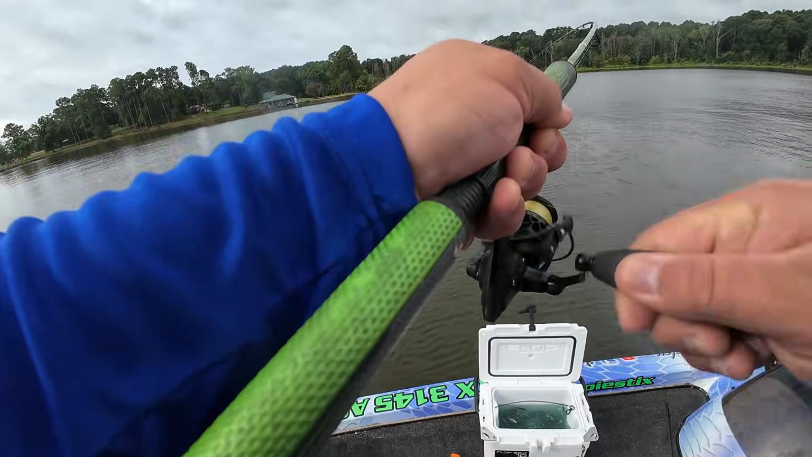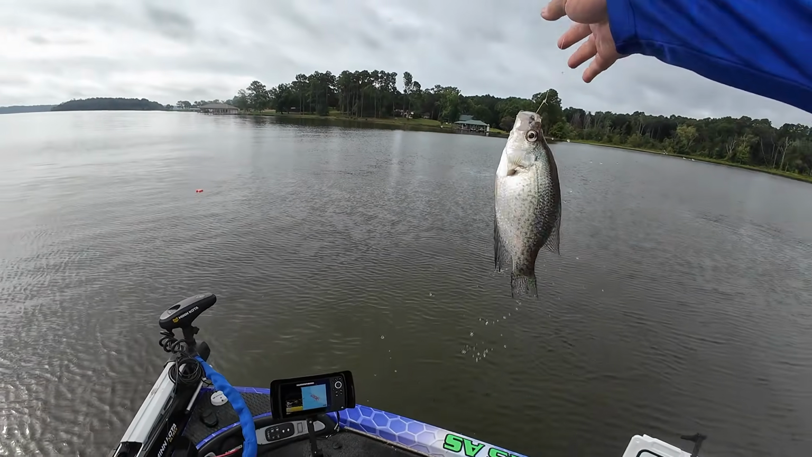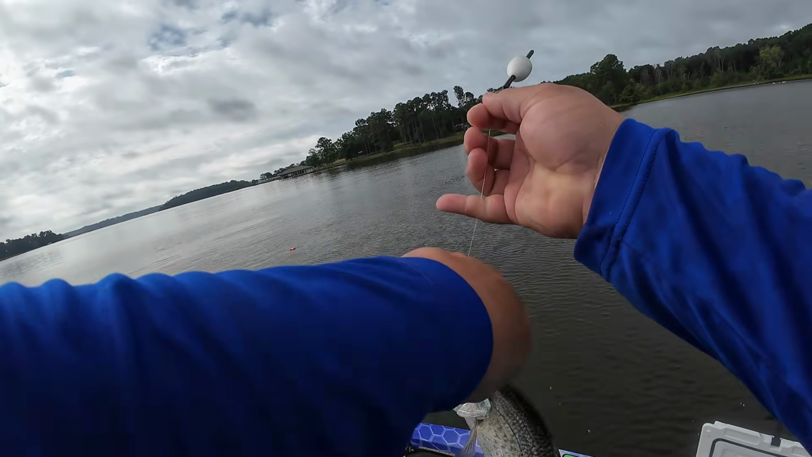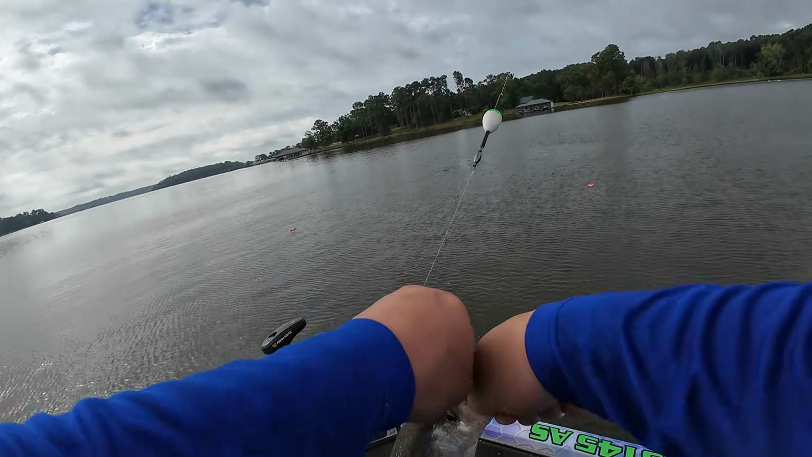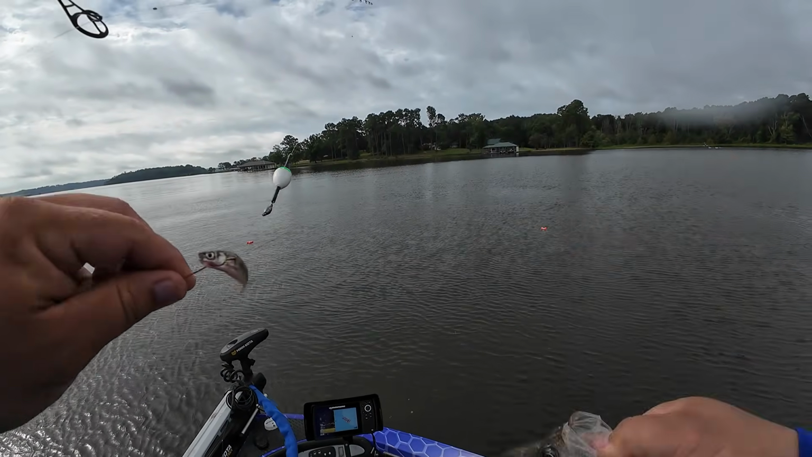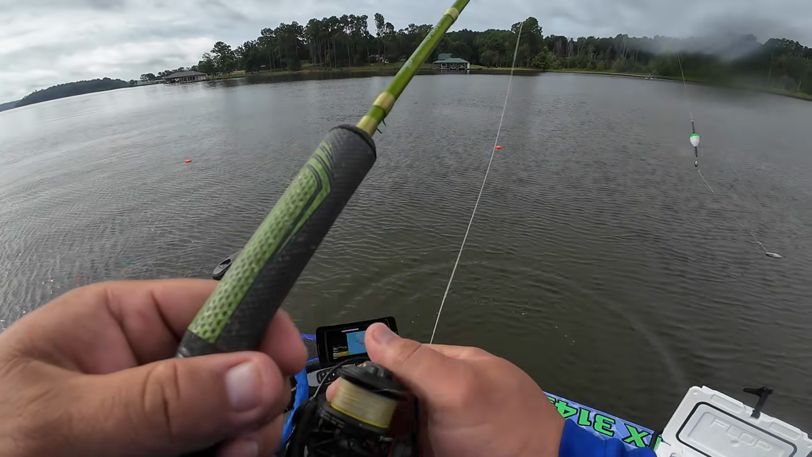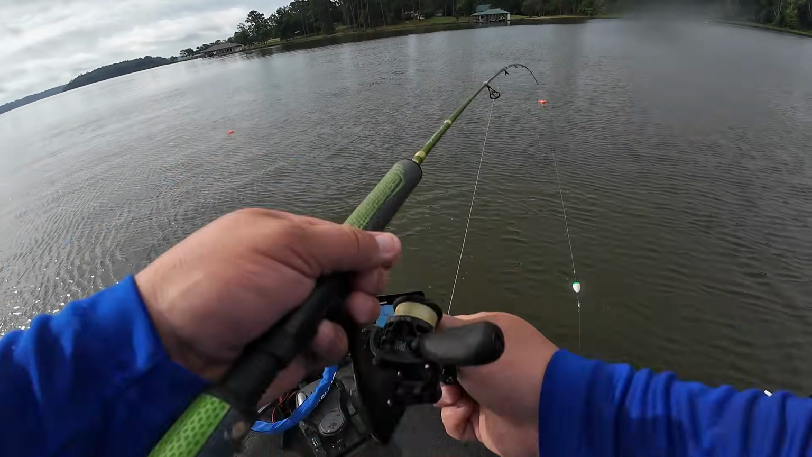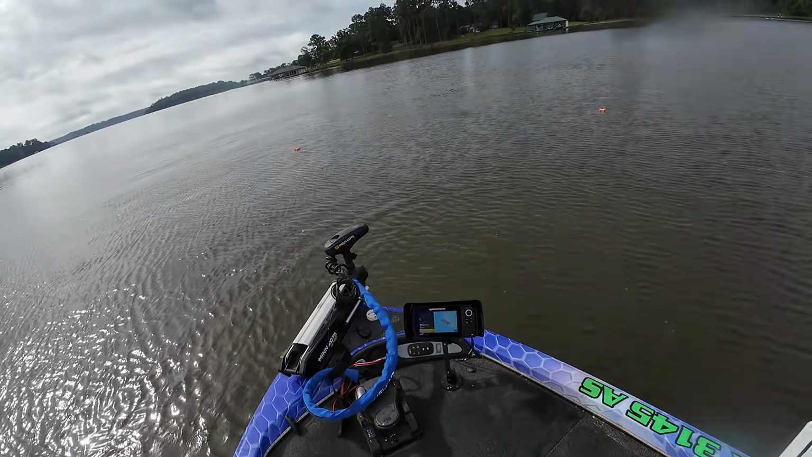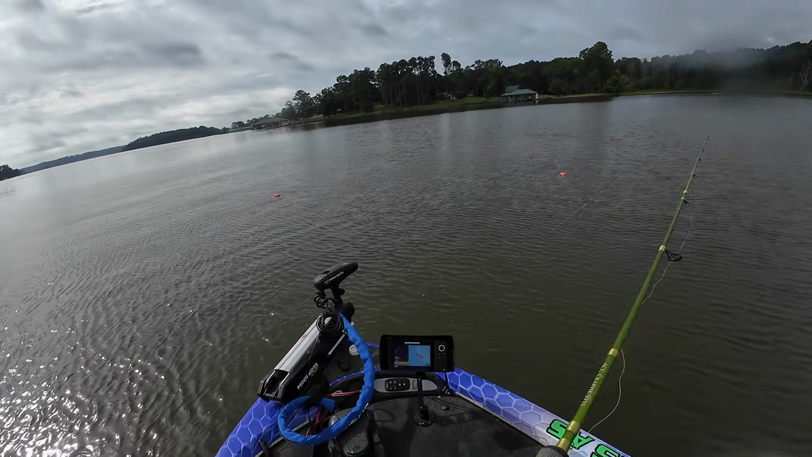There he is. Hey guys, keeper black. Not bad. Little keeper black crappie, guys. August crappie fishing, y'all. It's still possible to catch them in August. You just gotta work for them, because some of these piles that I've fished today are absolutely loaded with fish, but they're just not biting.